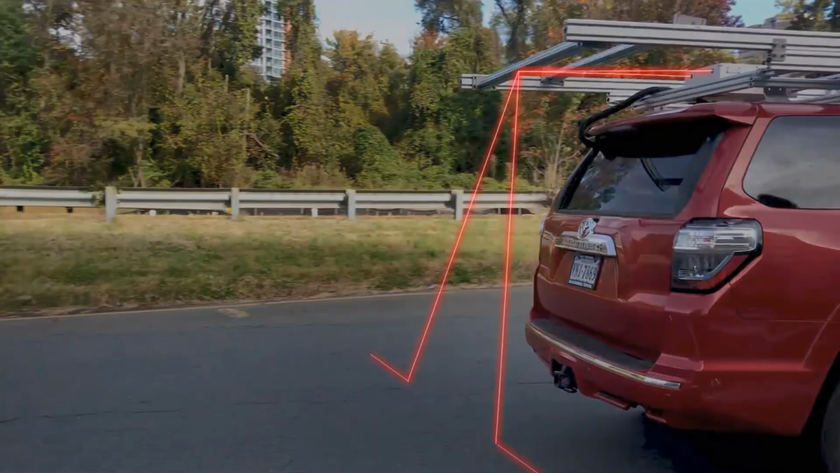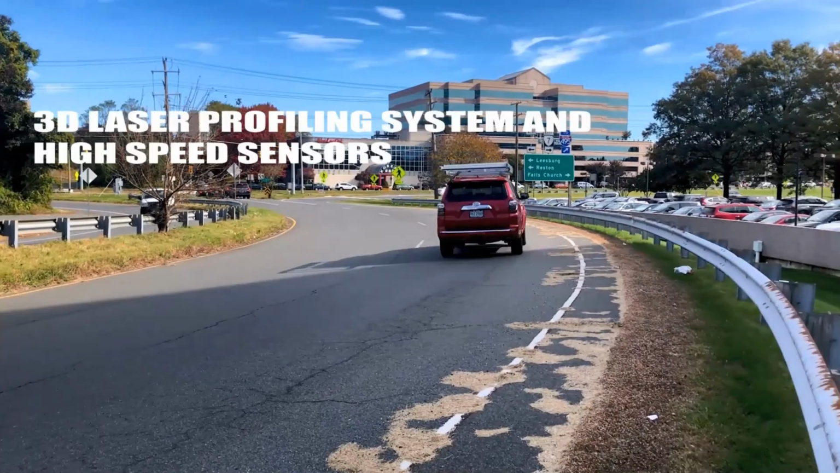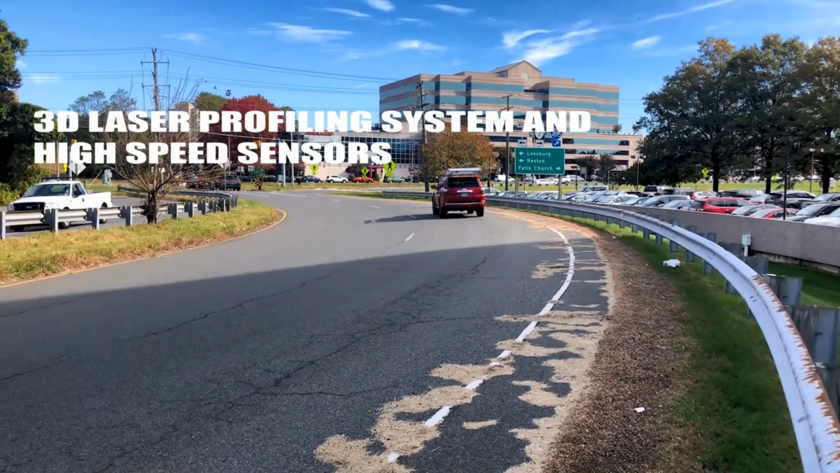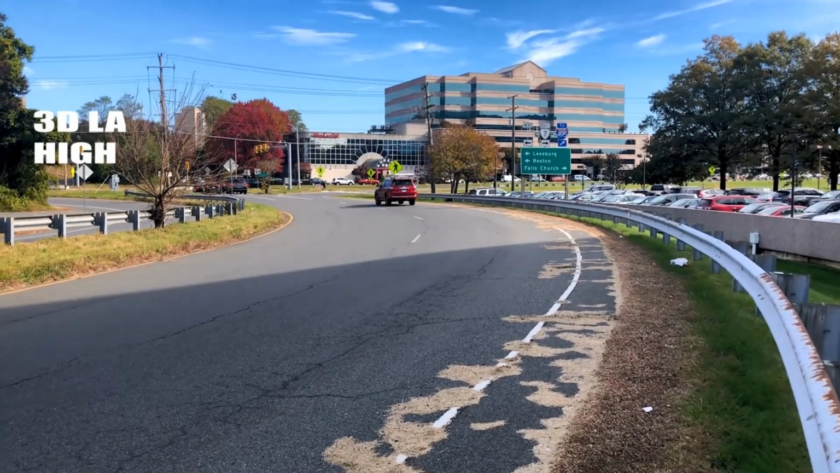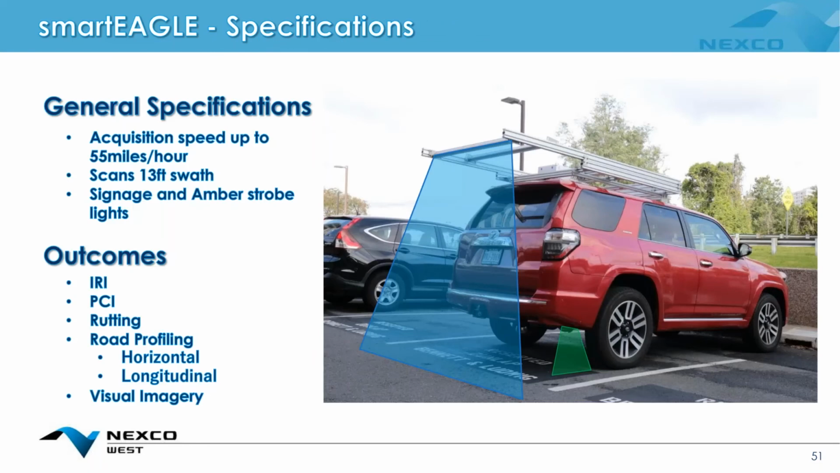So this system uses a set of lasers and a 3D triangulation camera to detect cracks, IRI, and other various pavement measurement indices. So these are the indices: the IRI, PCI, rutting. This is done through horizontal and longitudinal road profiling.